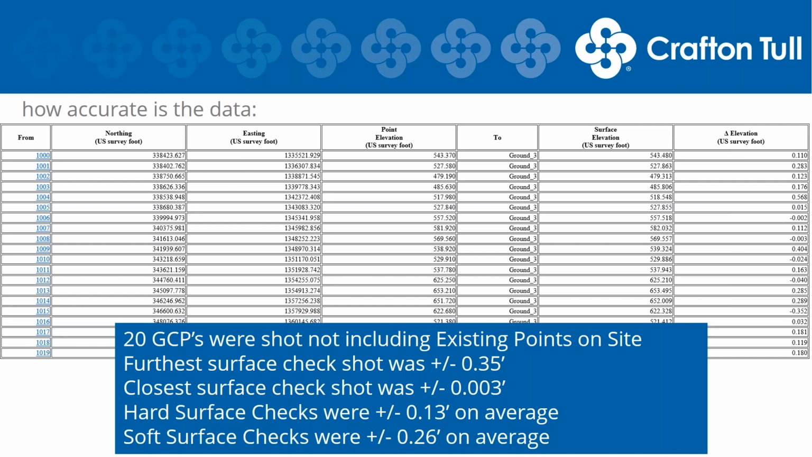You know, we're merely using these ground control points to do very, very slight modifications in the imagery. And then over a bigger project, you're kind of ensuring that you're factoring in a lot of your convergence angle scale factor across a long project. So our furthest check shot out was 35 hundredths.